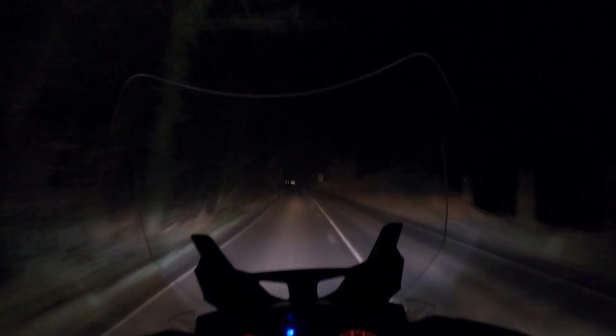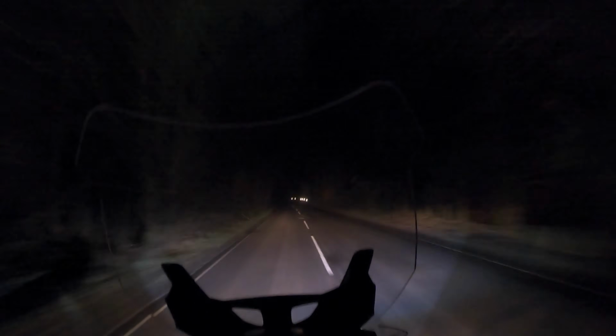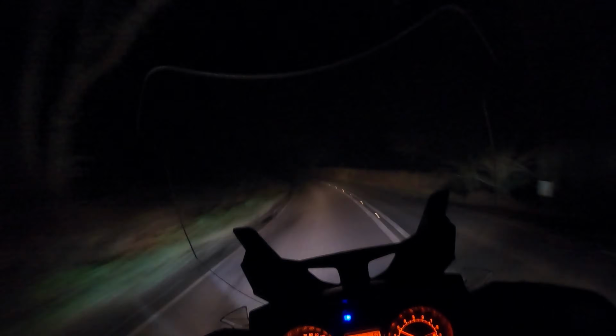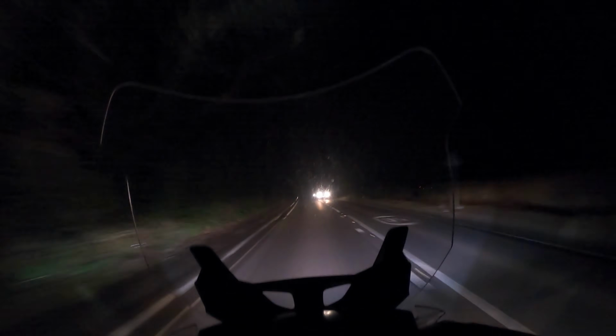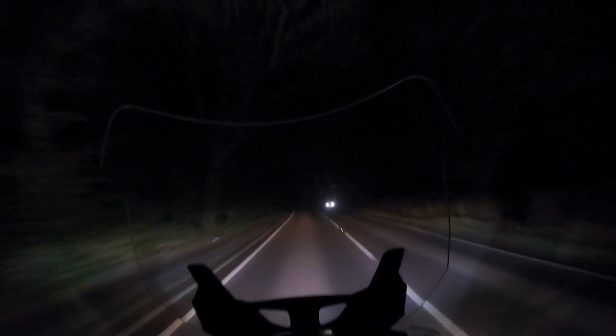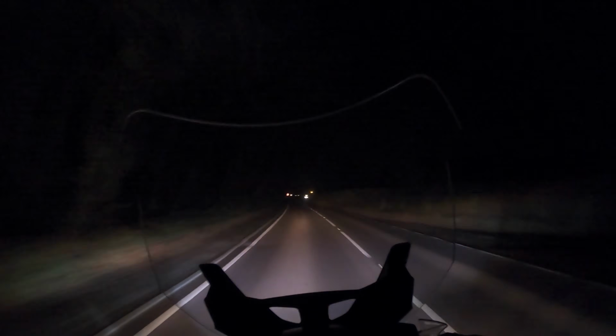Not easily, just about, but it's a bit of a haze of darkness. So you require that little bit of extra caution. I'm keeping my finger on that high beam switch so I can drop it down to dip beam as soon as I see another vehicle, and then when I'm happy that they've gone, I can pop it straight up.